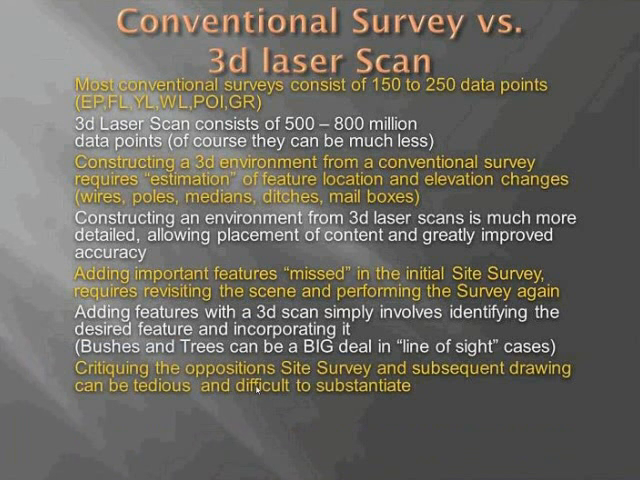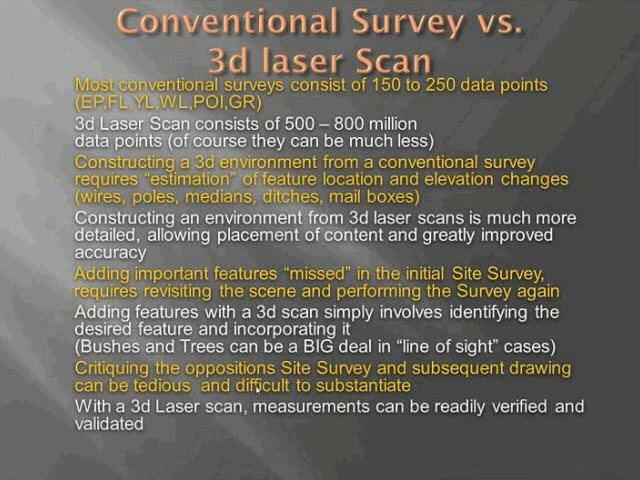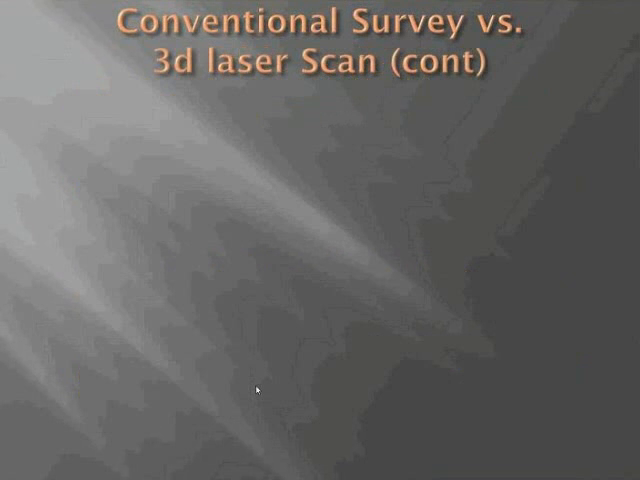Critiquing the opposition's site survey and their subsequent drawings can be very difficult to do and to substantiate, whereas with a 3D laser scan, if the opposition says that the road lines are in this configuration, you can very easily go back with the scan and say, no, the lines are located over here or whatever.